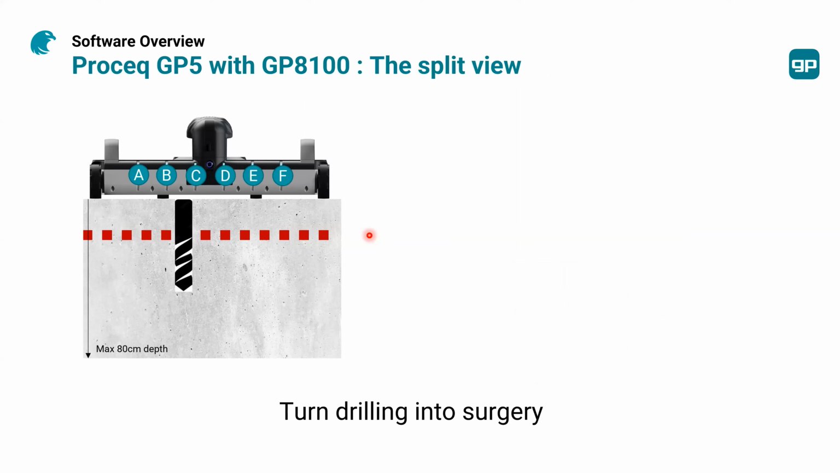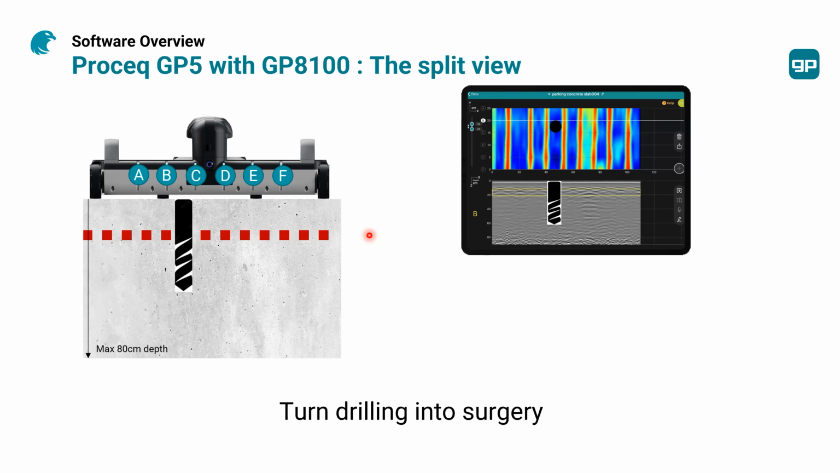We also offer the split view, and that's very important for those who are into coring or drilling. So what happens with the split view? The split view, as the name says, splits your screen into two different parts. So you have the superline part over here on the top of the screen, and then you have the raw data, the raw ground penetrating data, down below.